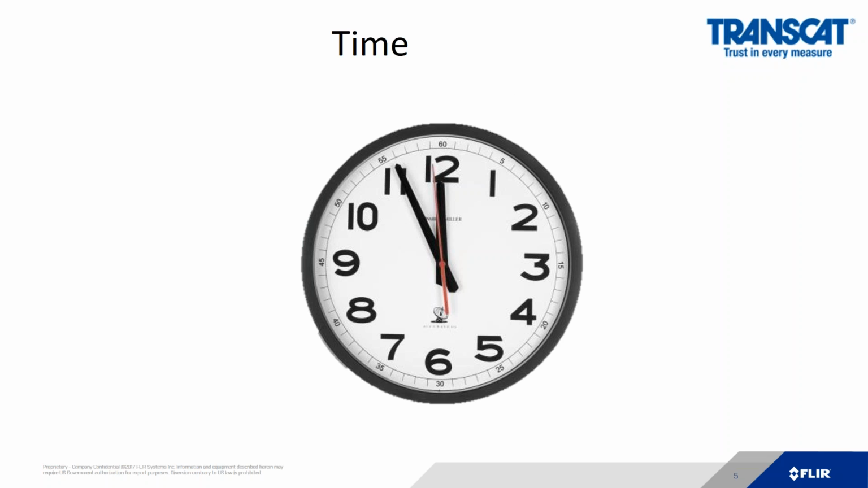But what we know is that when things go bad, they heat up. And I show this clock on the wall on my presentation to indicate that as a society, we measure time all the time. We have it on our smartphones, we have it on watches, we have a clock in our car.